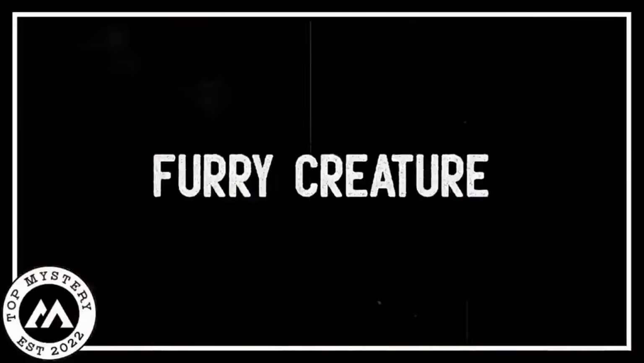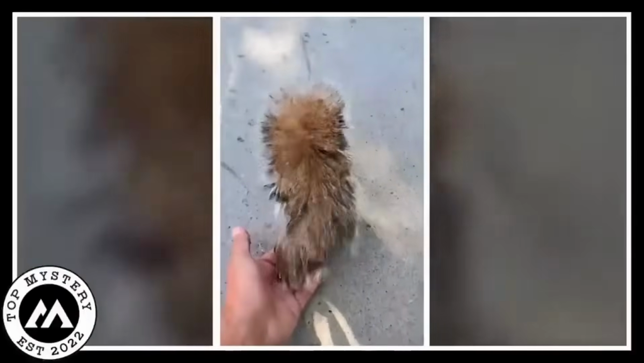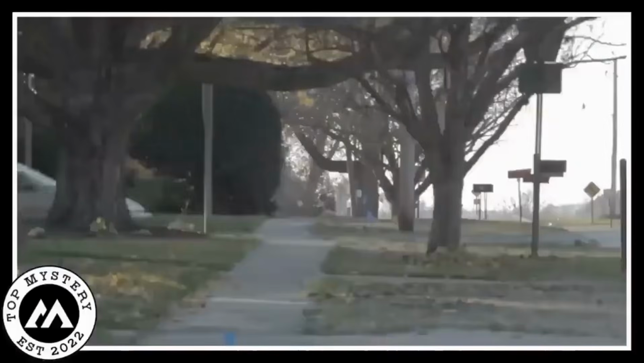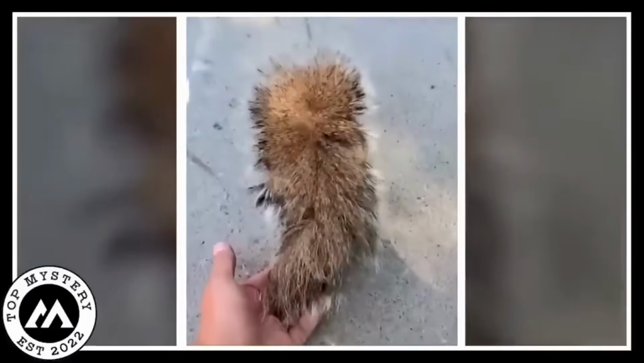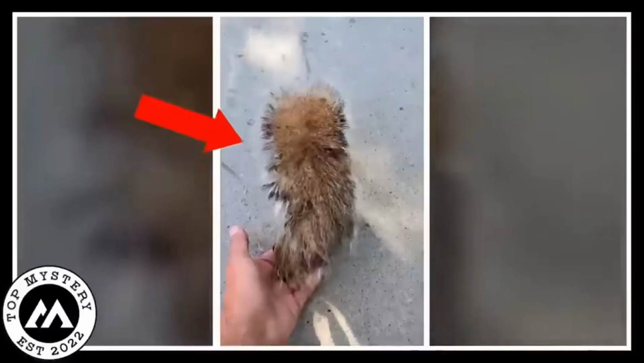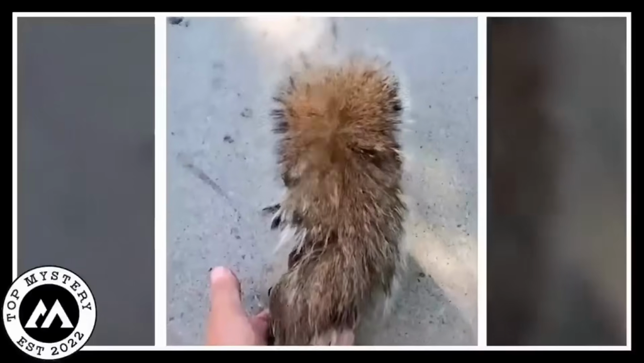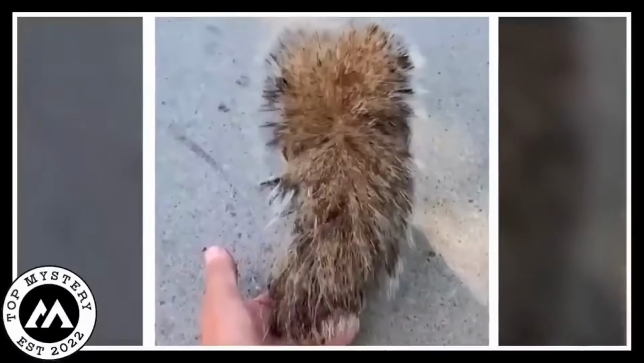Furry creature. Once upon a time, on a quiet road, there was a man who discovered a little brown furry friend. This mysterious creature was so small and fluffy, with a coat the color of rich chocolate. The man, surprised and intrigued, decided to share some tasty treats with the furry critter. As they sat on the roadside, the man offered bits of food, and to everyone's delight, the furry critter eagerly nibbled down.